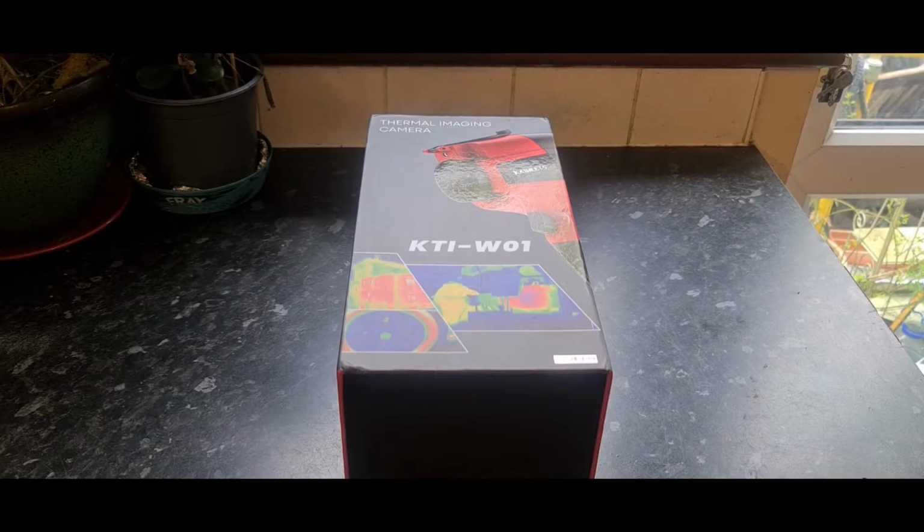Then we got contacted. A company reached out to us on my email account via Instagram, asking if we'd like to review a dedicated infrared thermal imaging camera. Not just like the module that we used, which basically fits inside an Android or iOS mobile phone. This is a proper professional, all singing, all dancing thermal imaging camera.